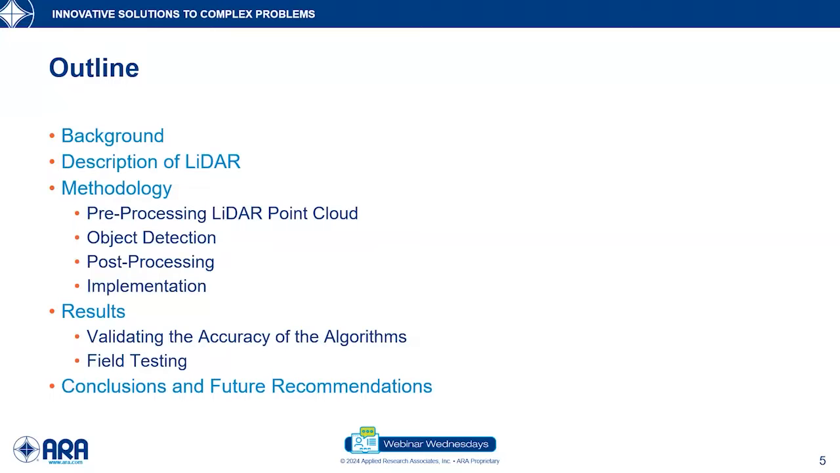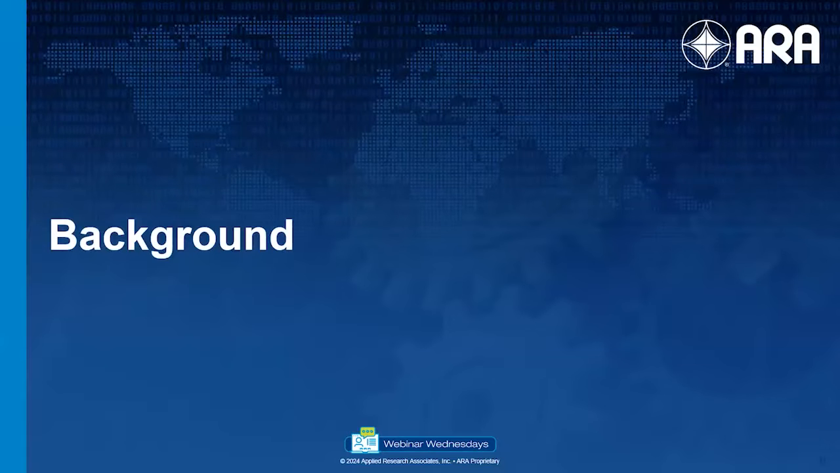After that, I will discuss the result of the study, which will include validating the accuracy of the algorithms that were developed as a part of this study. After that, we will discuss the field testing that was conducted to validate the algorithms. And finally, I will conclude this presentation with conclusions and future recommendations.